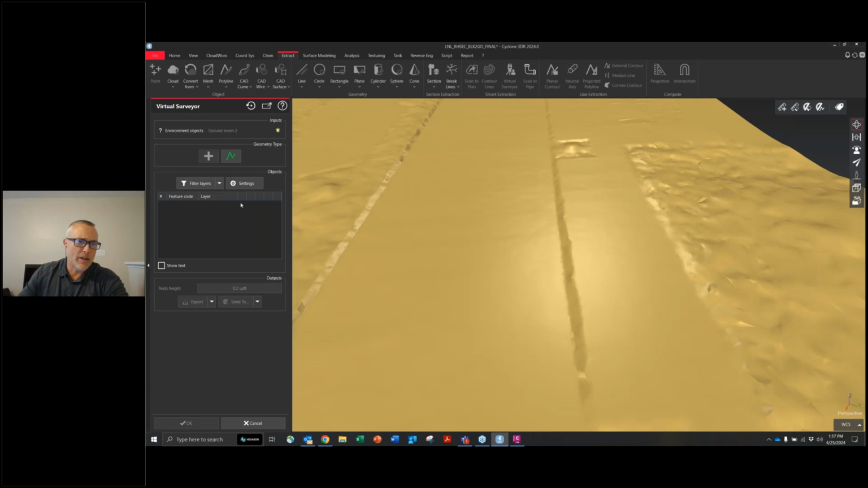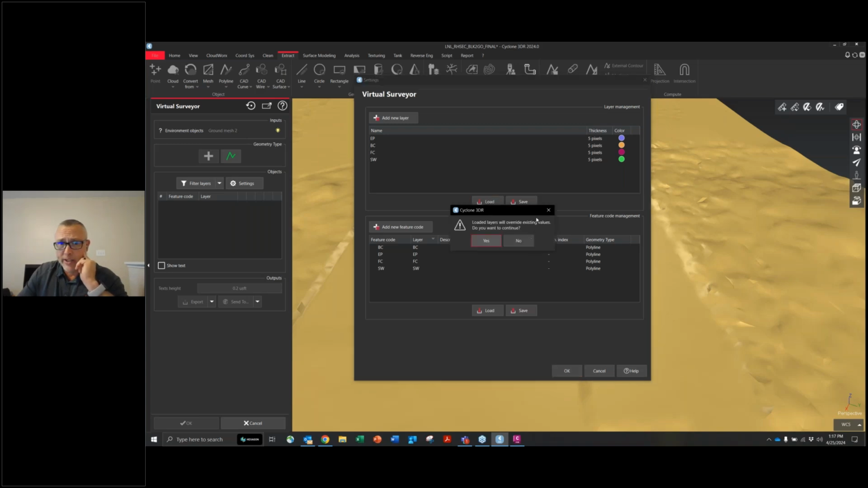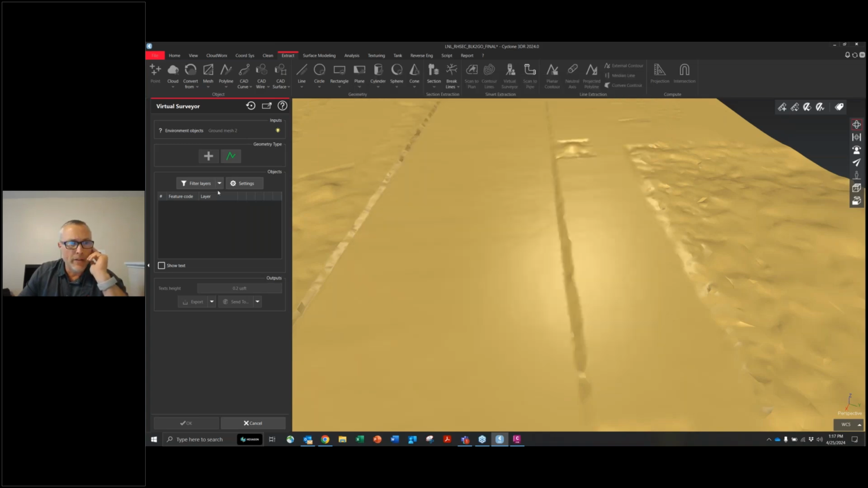In this example right here, the settings, this is where you basically set up, like if you're familiar with the old Core, you set up your code. You can set up any kind of code you want. You can load these from another file if you like. You can save these out. I've already got these kind of set up. Basically back of curb, EP, face of curb, sidewalk. You can add to these whatever you want. So from here, I'm going to basically start a line.